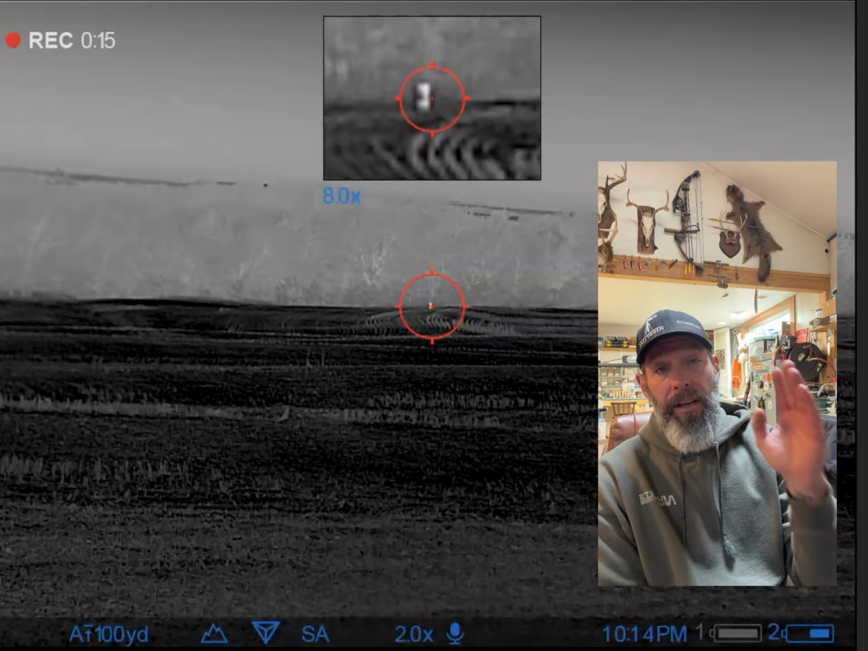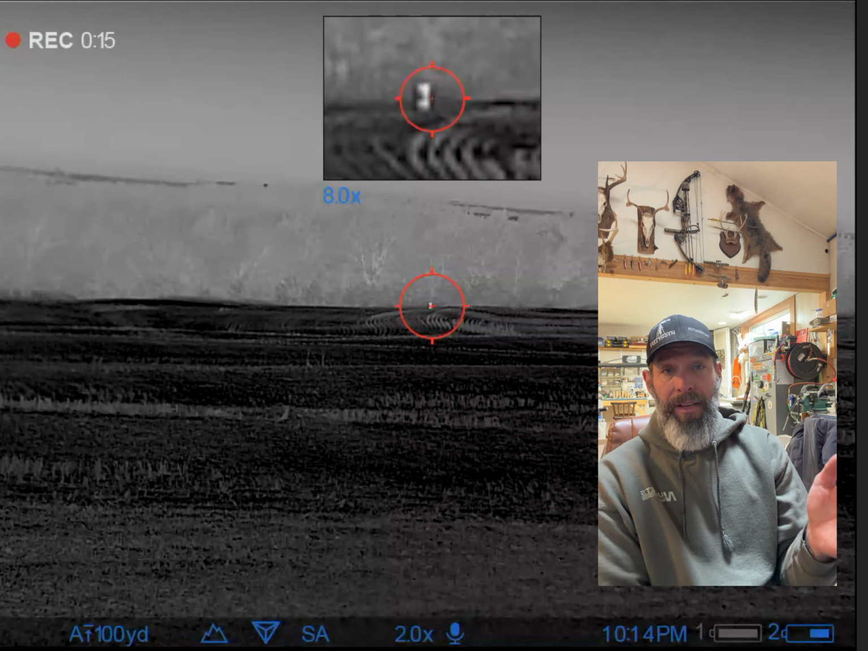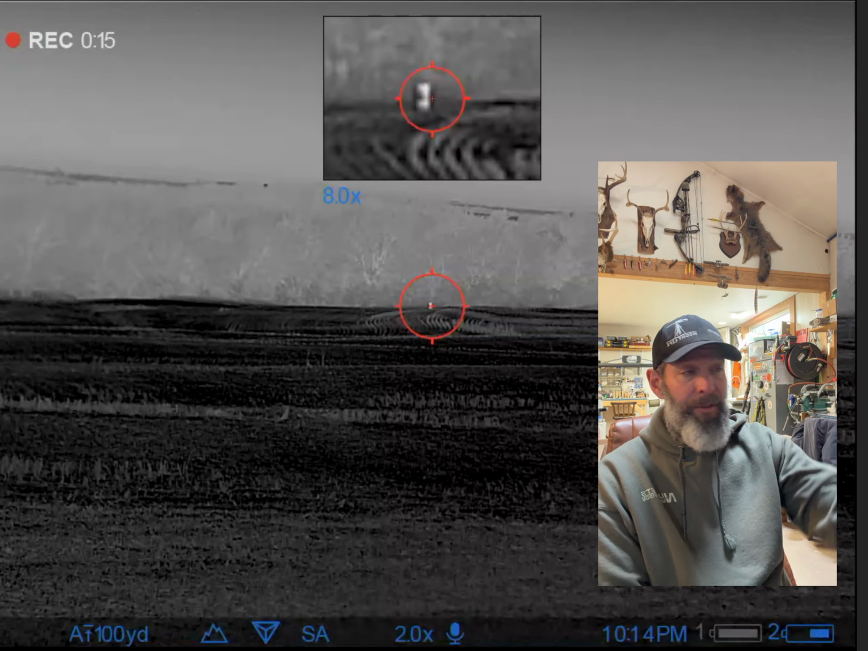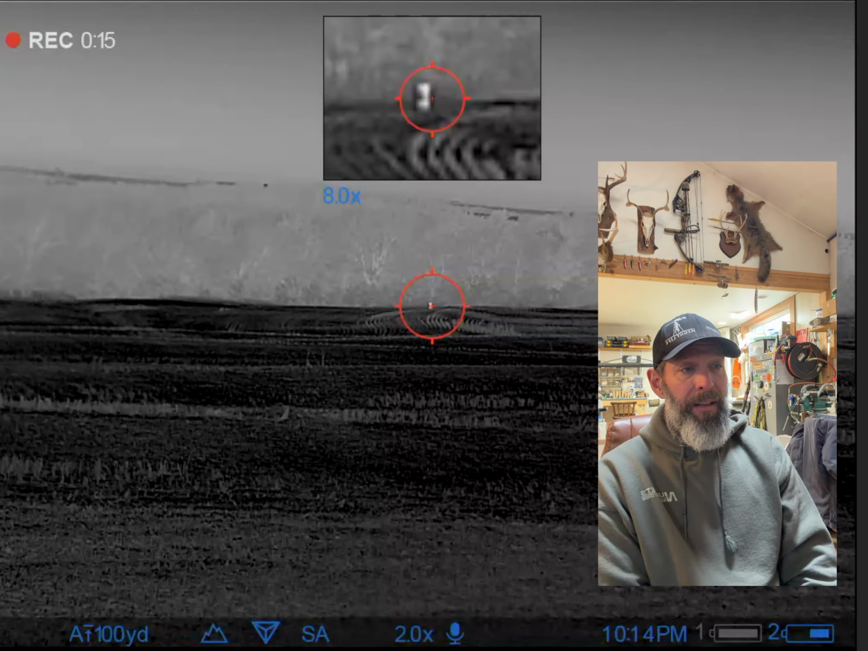So on the stand, started with a howl and the deer acknowledged it. They heard me. Deer and coyotes live in the same habitat. They do not share the same bedroom, and it's a proximity thing. So with the distance, they felt comfortable. They went back to feeding. So we waited just a tiny little bit and a coyote breaks cover.